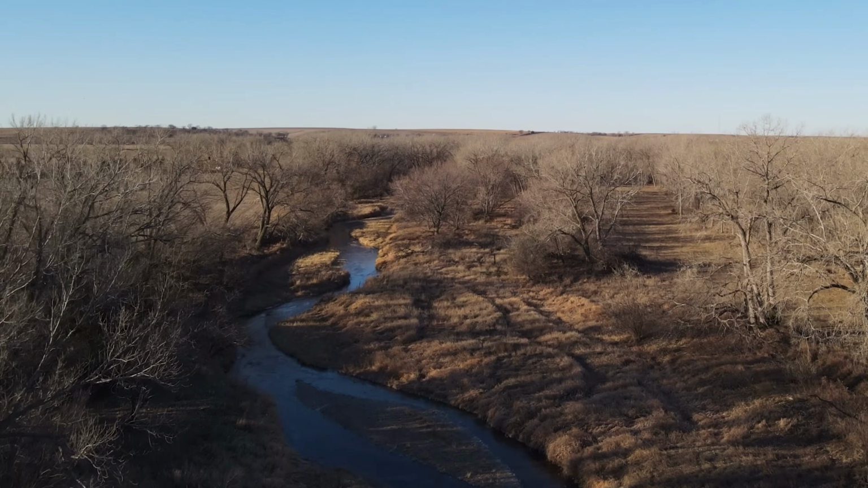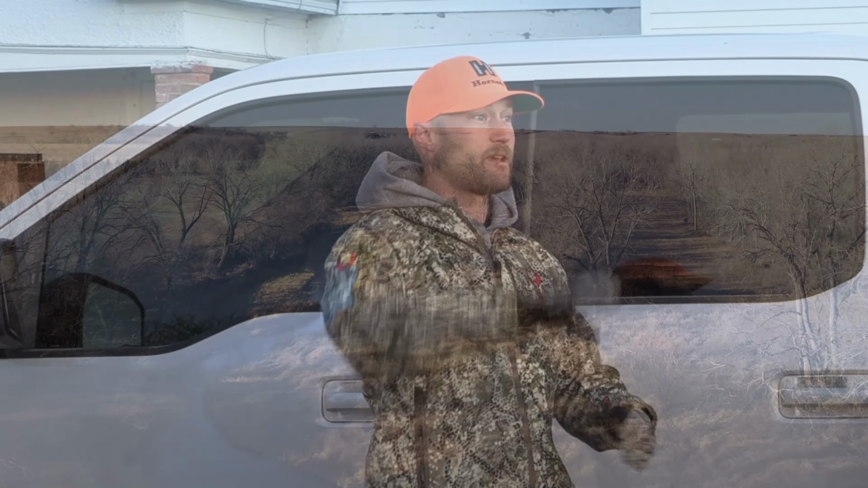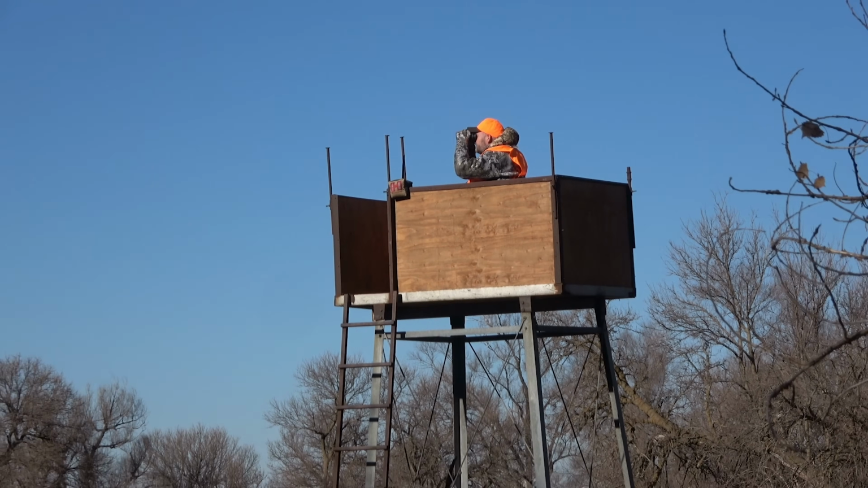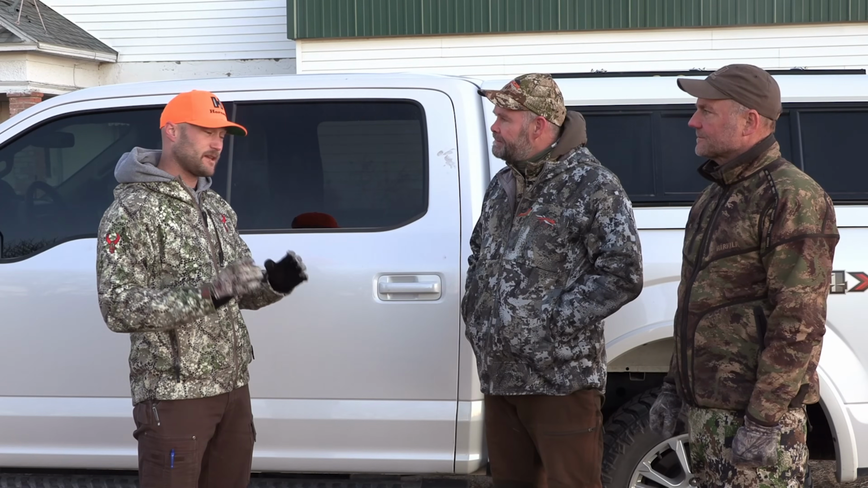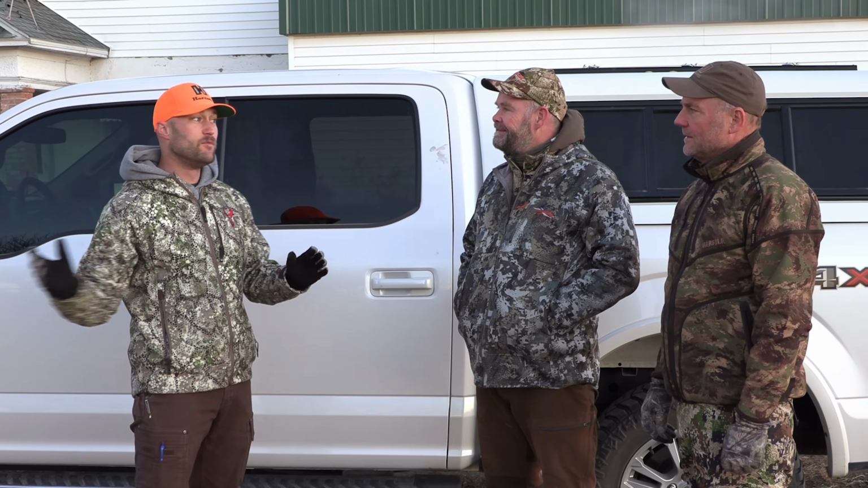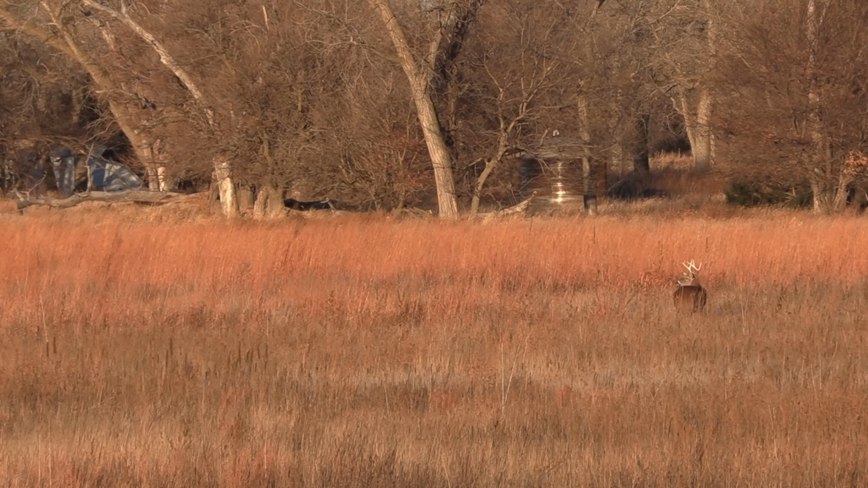This is where we'll be hunting, right along the Republican River. We'll be hunting the timber on the river. We've got several high sit stands for you guys. We've got an open stand with no roofs, and we've got some enclosed stands where we've got heaters because it's getting extremely cold here this time of year. But the deer should be moving up and down that river system looking for does because it's the heart of the rut.